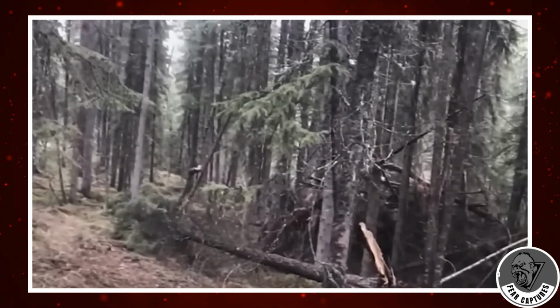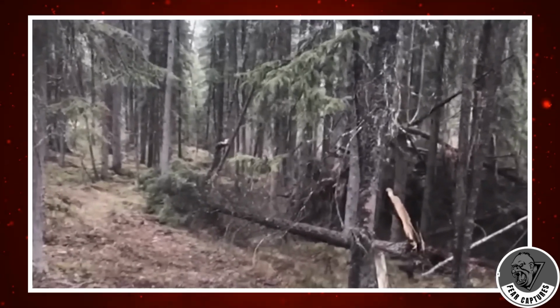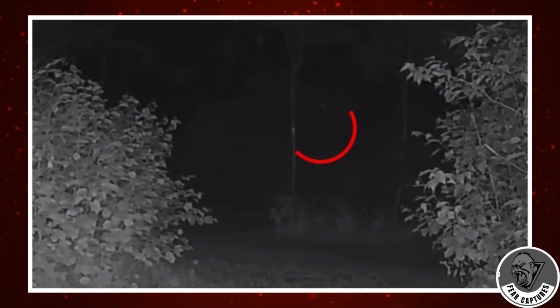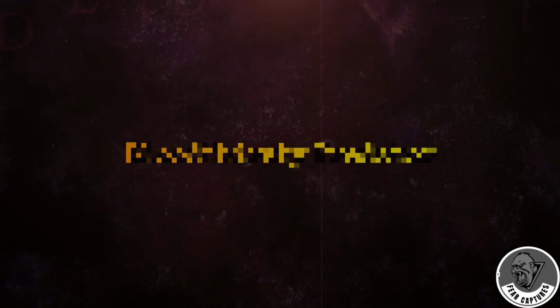I'd be interested in hearing everyone's opinions on this. Has anyone who witnessed something similar or who lives close to the Appalachian Mountains been able to confirm it? I'd like to learn every single detail and carry on the conversation.